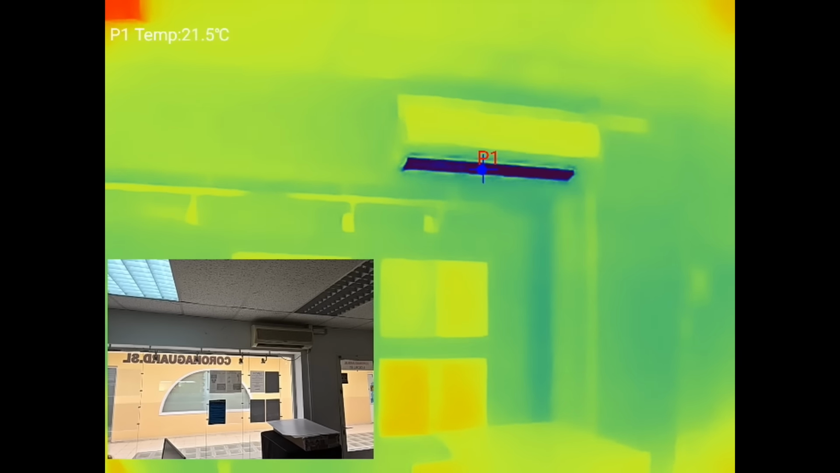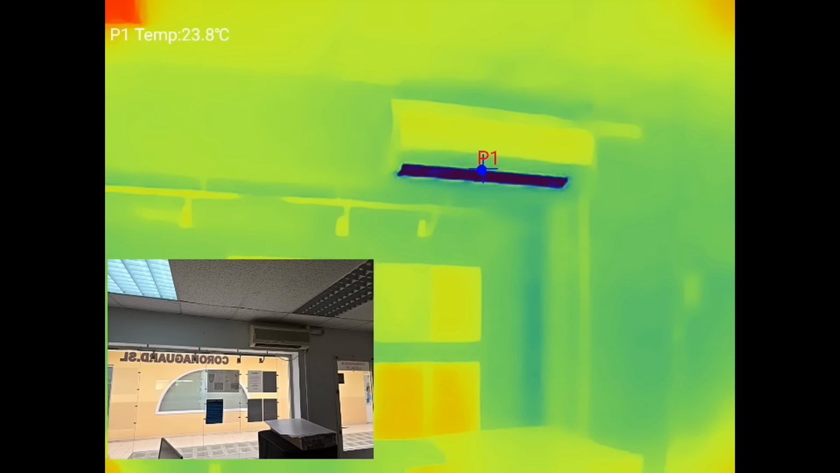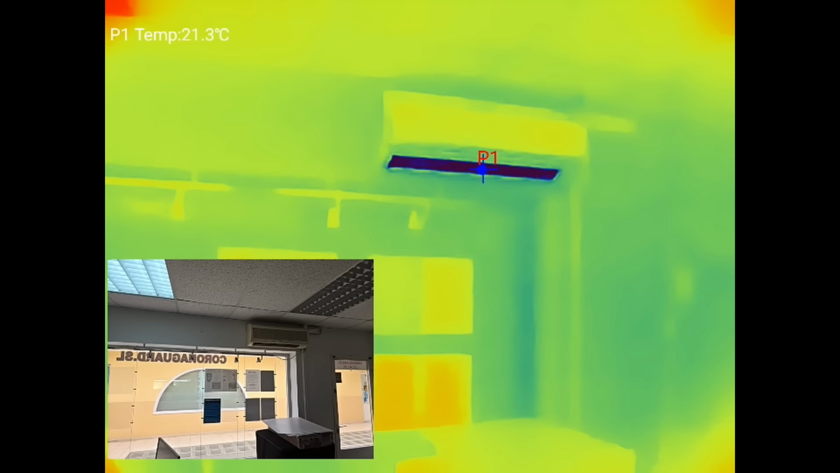Okay, it doesn't follow around, so it's not the same thing that the FLIR does. I can increase the opacity like so. We see I can increase it or decrease it. I can move it. So this does have a similar feature. It's just implemented in a very different way. So that's how the P2 works on more distant objects.